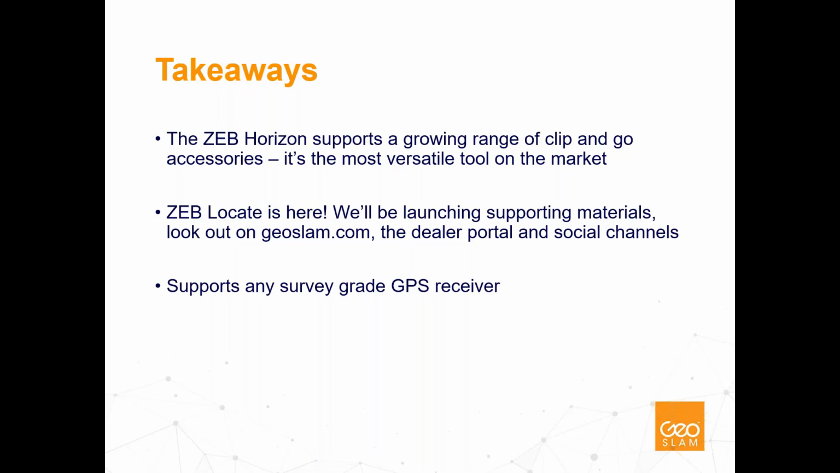The ZEB Horizon gives us that real flexibility on how, supporting a different range of accessories, and ZEB Locate is the latest one in that range. Super flexible. We support any GPS receiver. We're getting survey grade results, which we're really happy with. And again, as I said, it's a separate software application that runs alongside Hub at the moment. So really, that's a super brief introduction to ZEB Locate. It's a simple application, so there aren't an awful lot of things I can tell you beyond it will merge GPS data with SLAM data and give you a georeference point cloud.